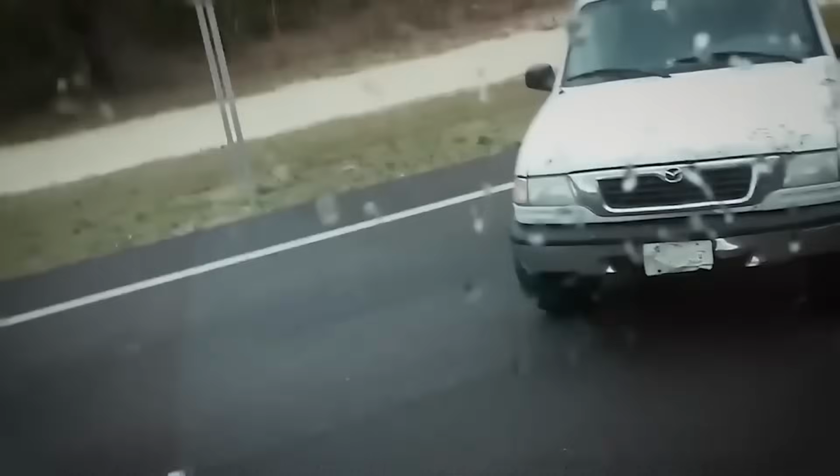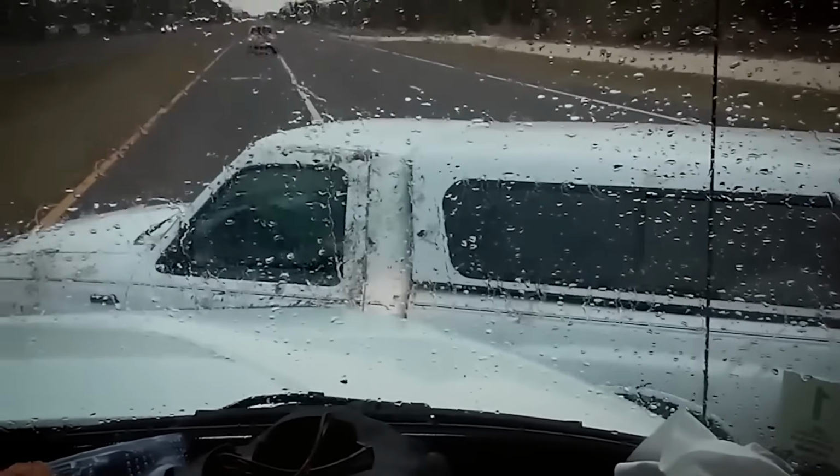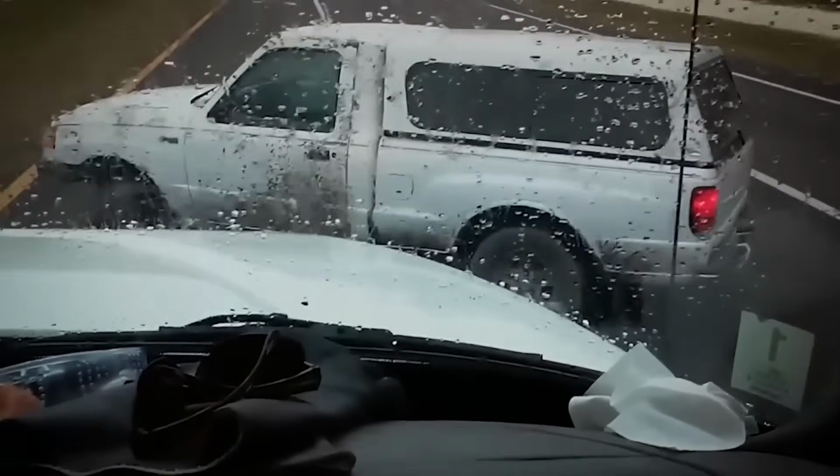Fearing the worst, the truckers try to drive away, but the white pickup tailgates them menacingly. The tension rises as they lose the pickup in a thrilling chase. Thankfully, the police intervene and apprehend the driver, who turns out to be not quite in his right mind. Whew, talk about a close call.